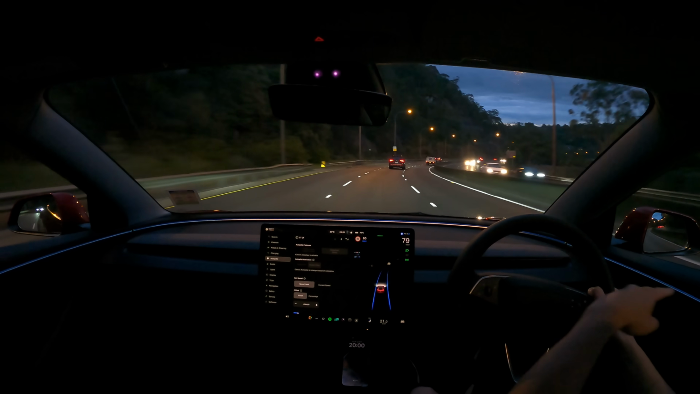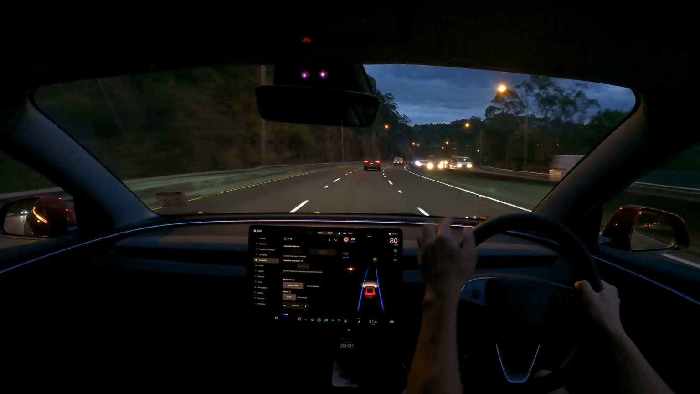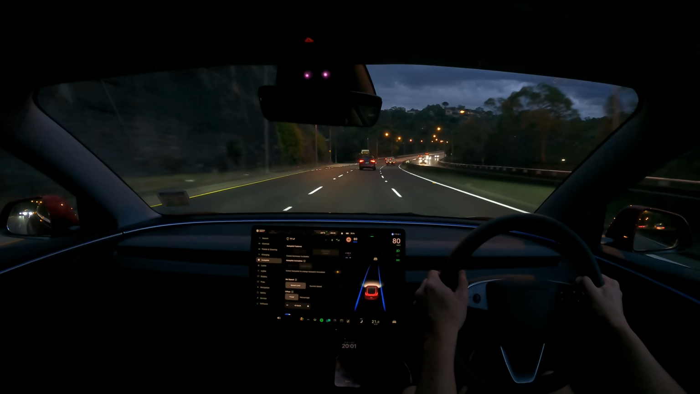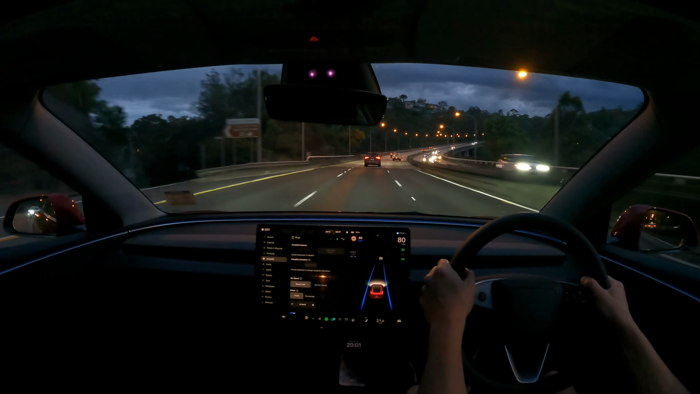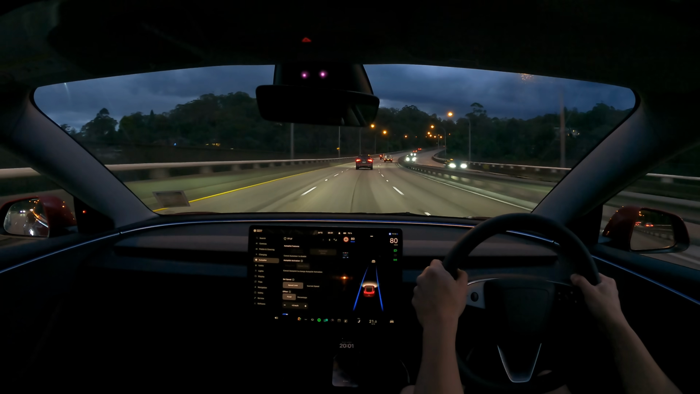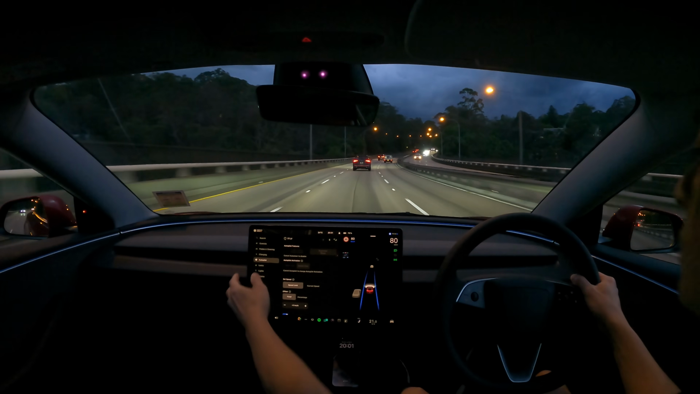You'll notice too that the ascent lights, I think they call it, these wraparound RGB lights that go all around the car, they're sort of dimmed. They're kind of on auto setting, so they're not too distracting when you're driving at night time. I think there was some concern when they were first shown to people that they would be distracting at night, but as you can see, it's pretty good. It's not too much of a distraction.